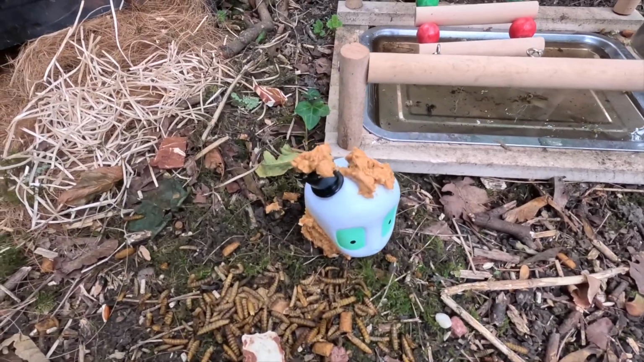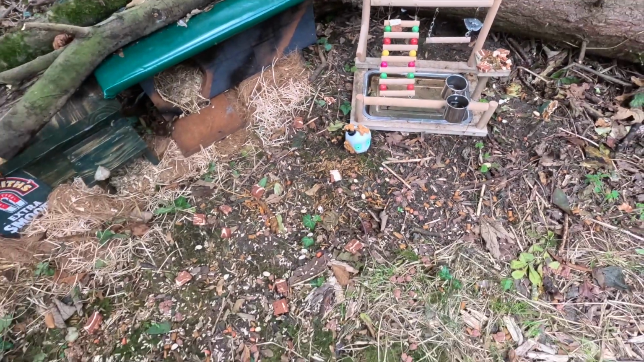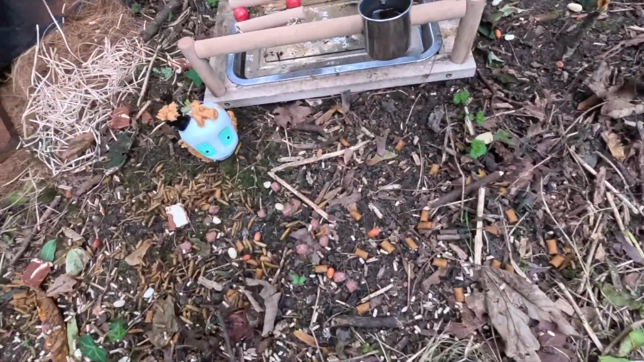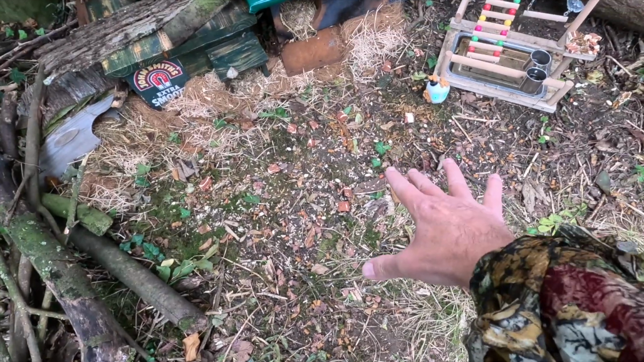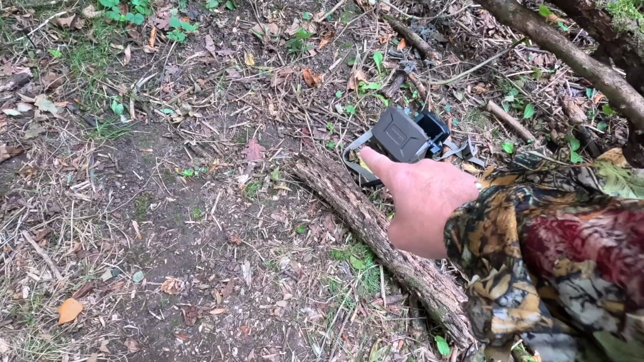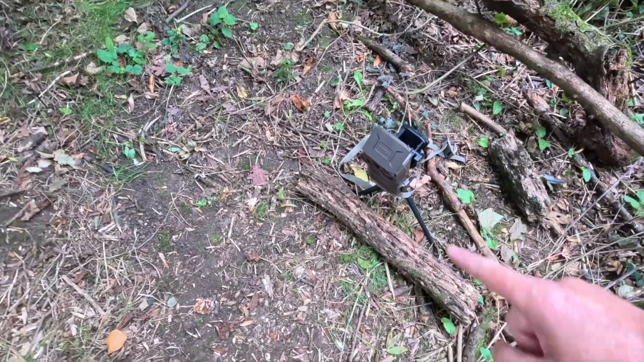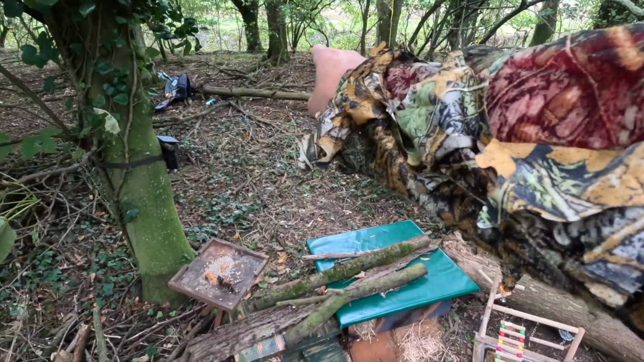We've got the ghouly squeaky fun party there for the badger if he wants it. And we've got loads of any kind of food you could imagine for every kind of animal, with a live feed. So we've got that one, that one, that one.